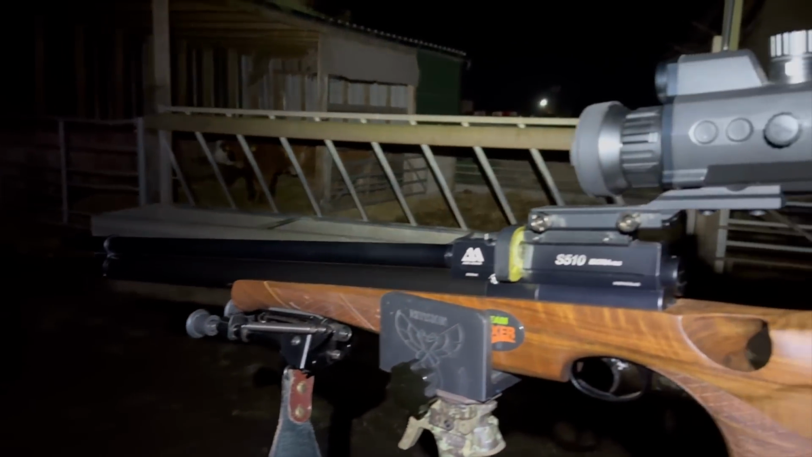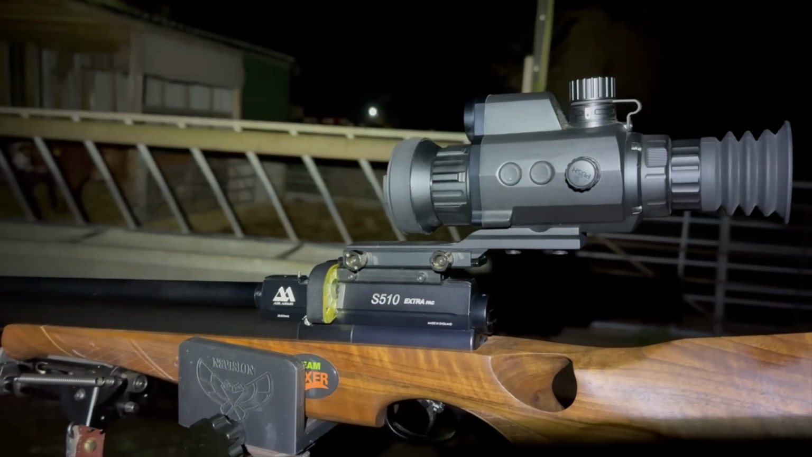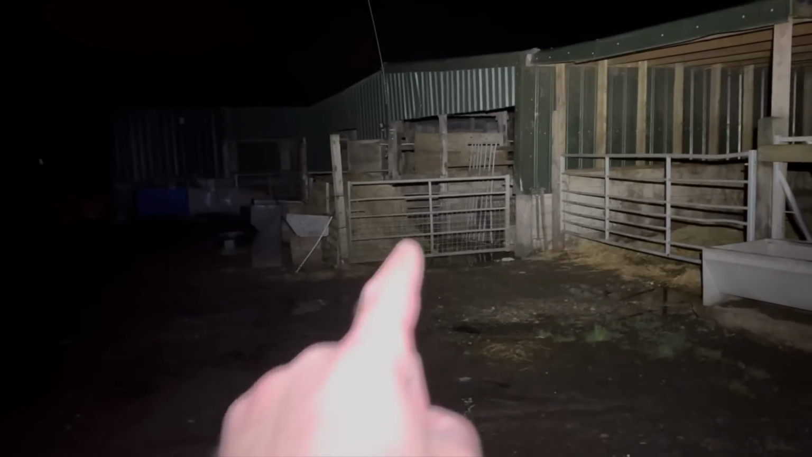But I'm impressed. I do love thermal ratting, I have to say. It does bring a new dimension to it. I know it ain't the cheapest way to do it, but boy, it is effective. That last shot there, I could see the rat in that hay. So I had to shoot through the gate. I could see the gate through into the hay, rolled down, leaving a little blood trail as it went.